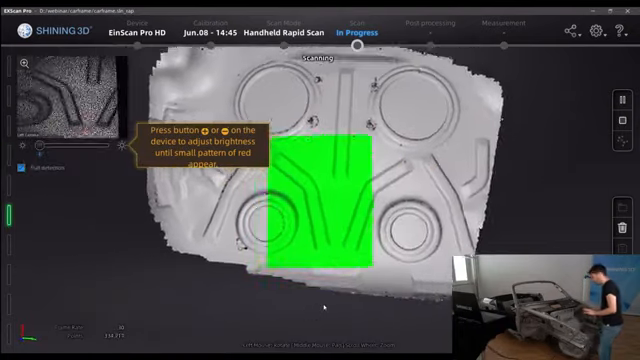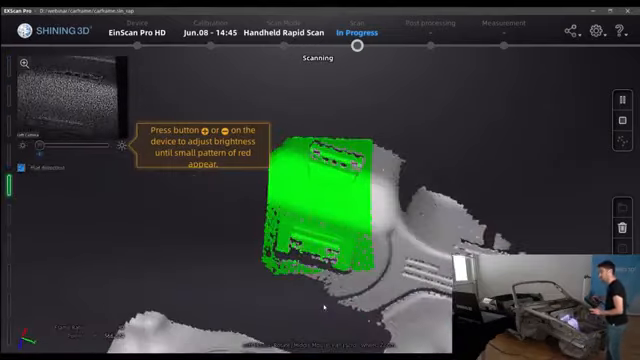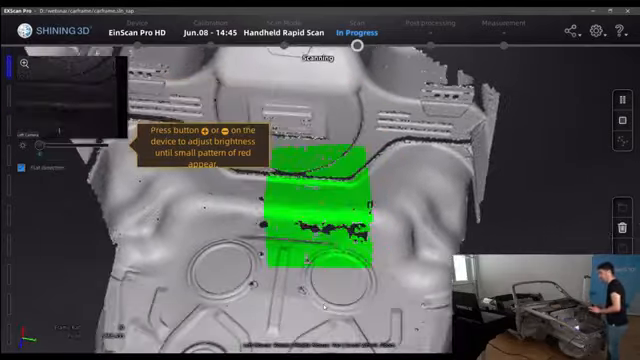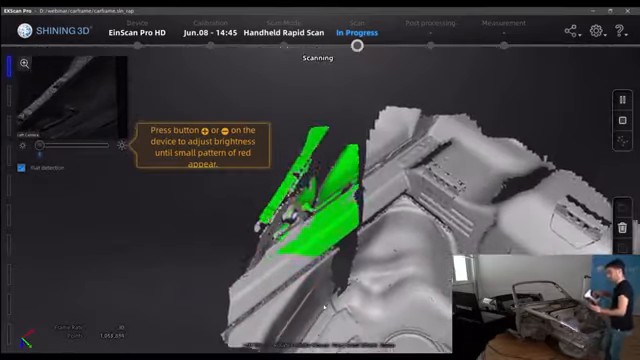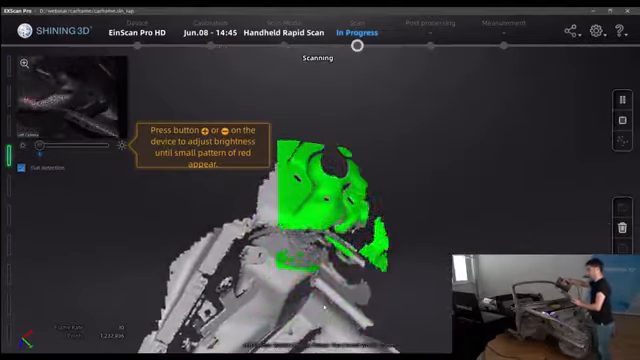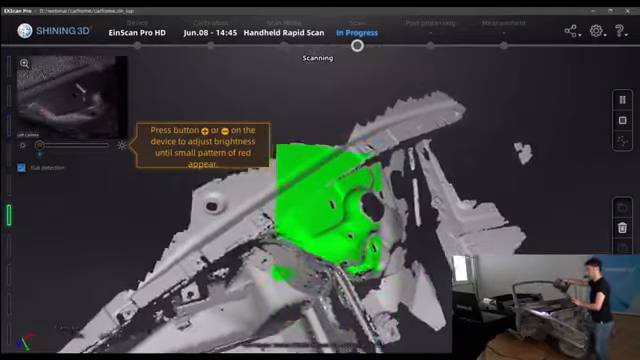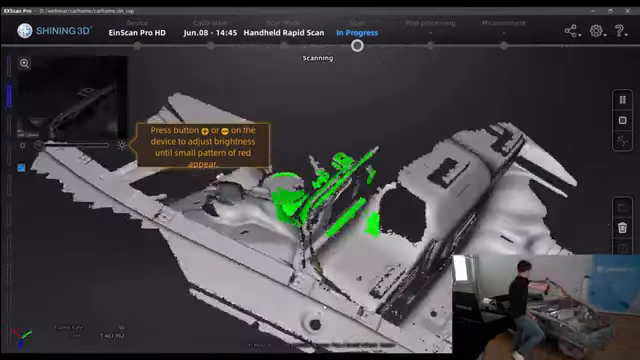As you can see, now with this scanner the scanning range is bigger, so we can scan faster. We just go through here a little bit more. Okay.